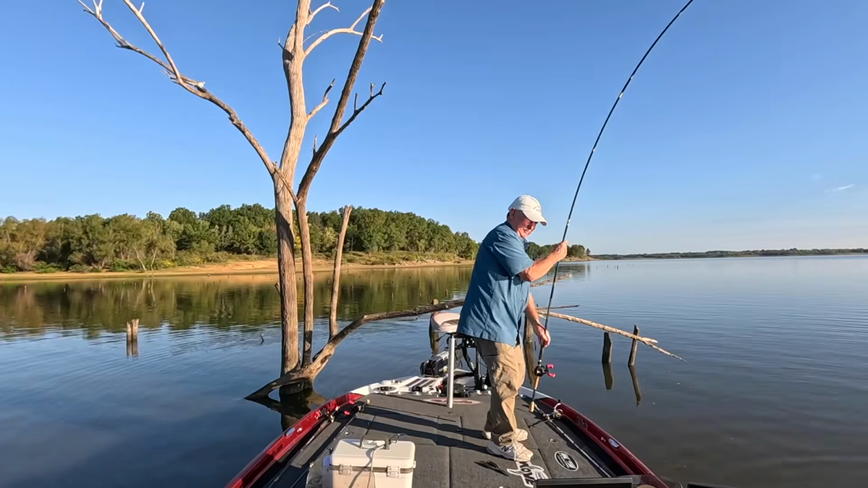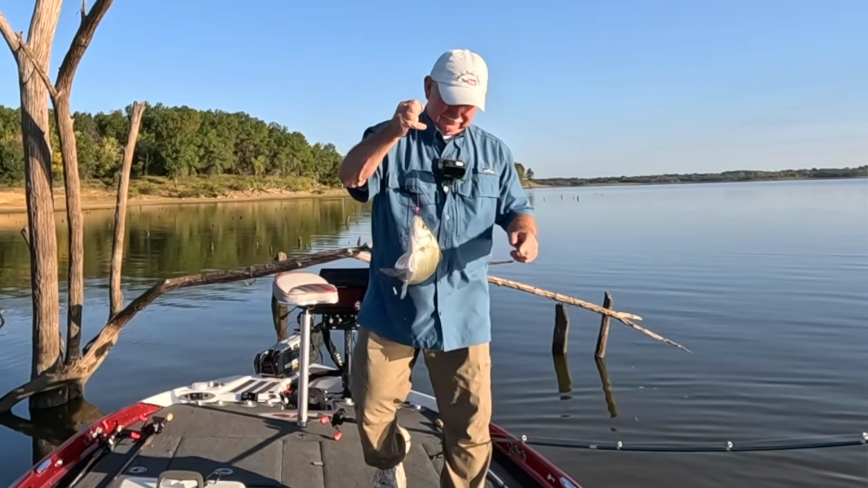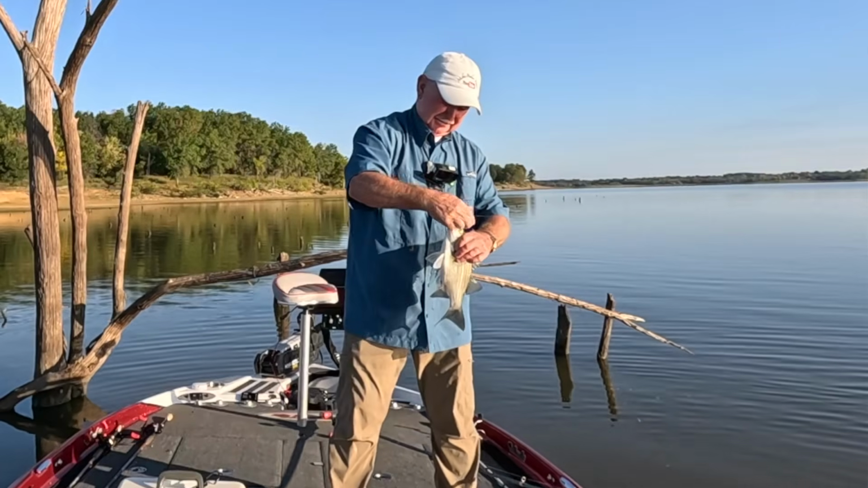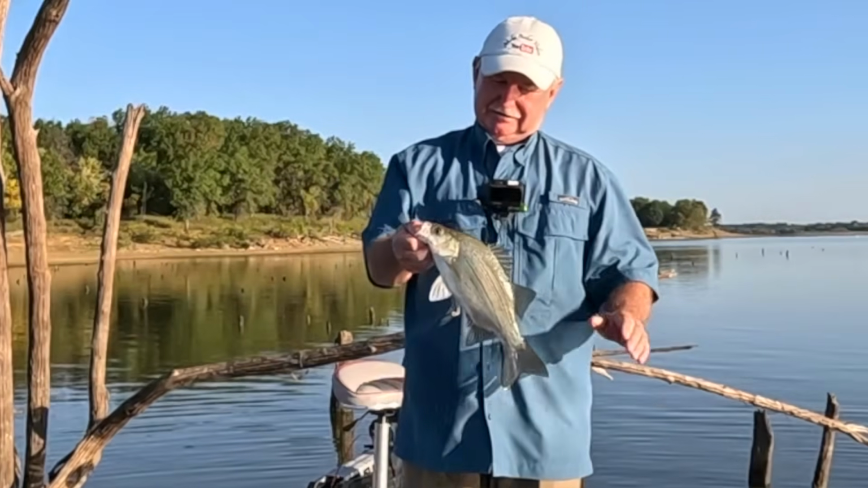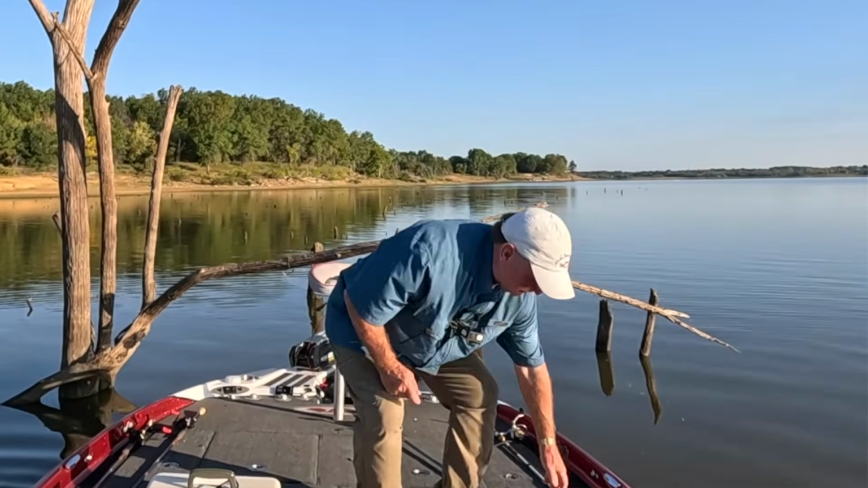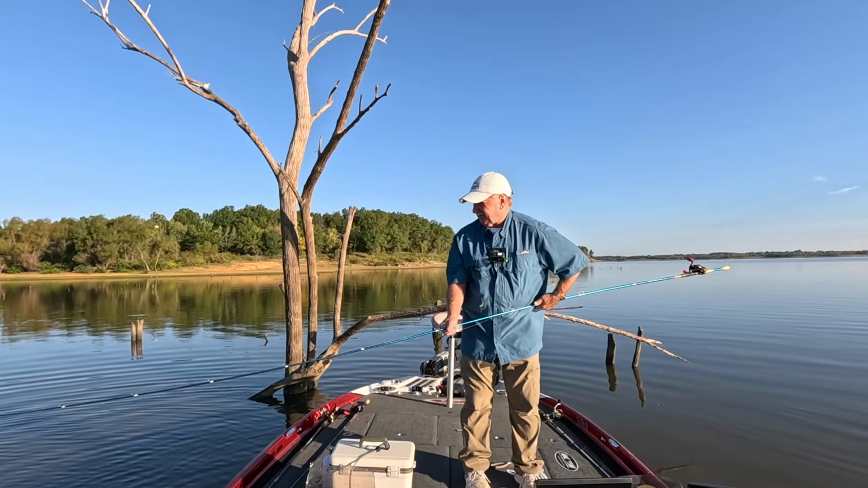Strong fish. This old B&M can handle it. I don't worry about that. I landed a 20-something pound catfish on this rod. I know it'll handle this white bass. Oh, quit now. I got a video of that catfish too. Nice little white. I think the video is called "I was crappie fishing when this happened" or something like that. Look it up. You'll see this old rod handle a big catfish.